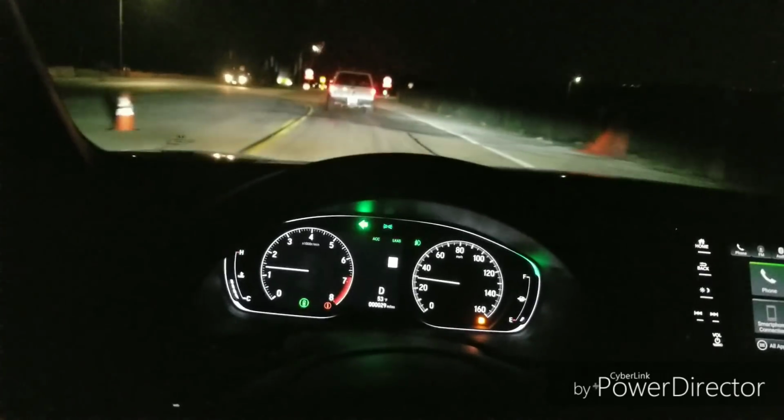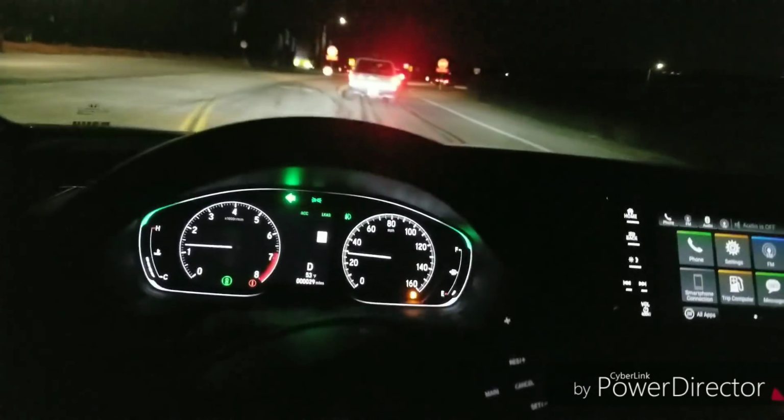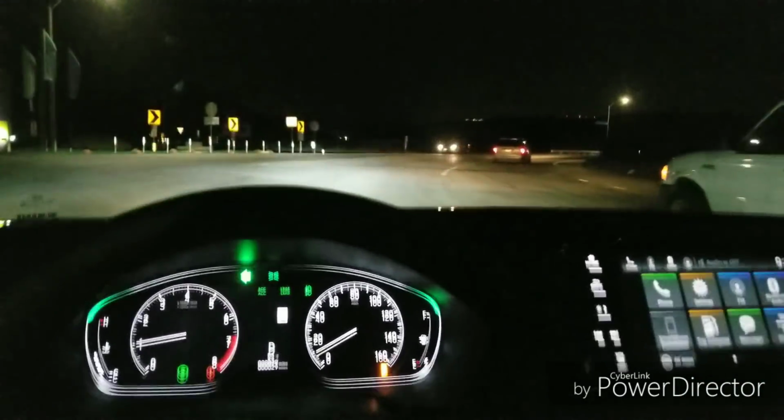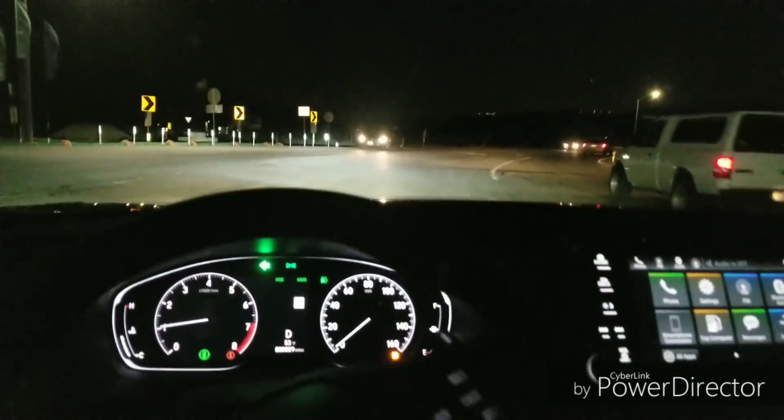Okay, I'm gonna make a left here so our high beams can turn on. Oh, some cars coming.